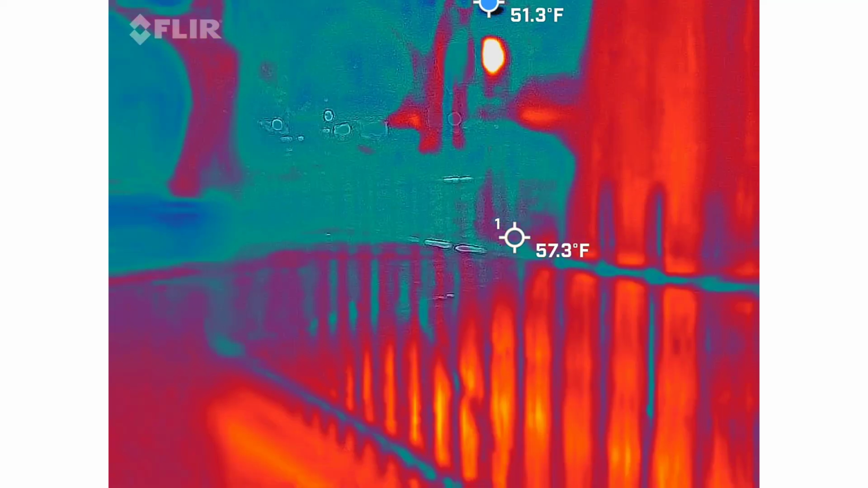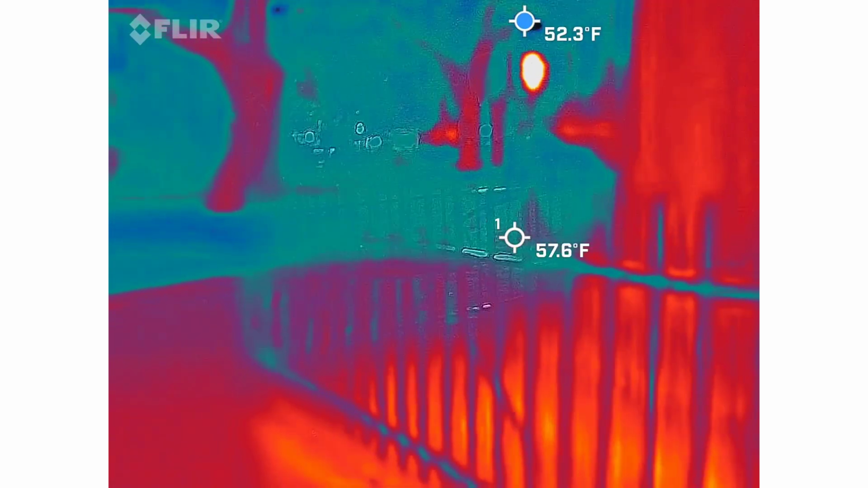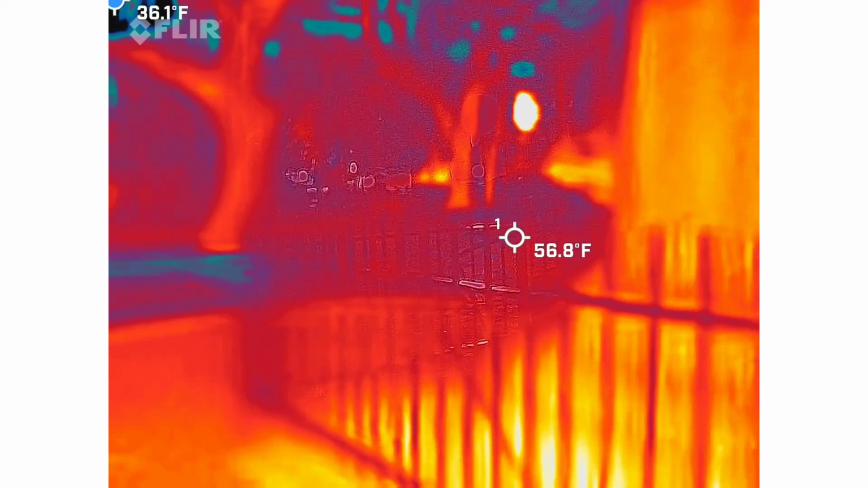Here, and I know that the wrought iron is right there, so I'm trying to debunk a lot of it.